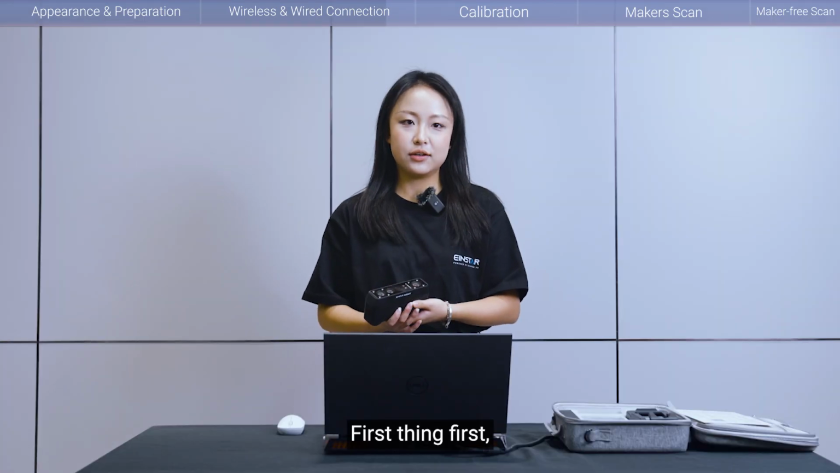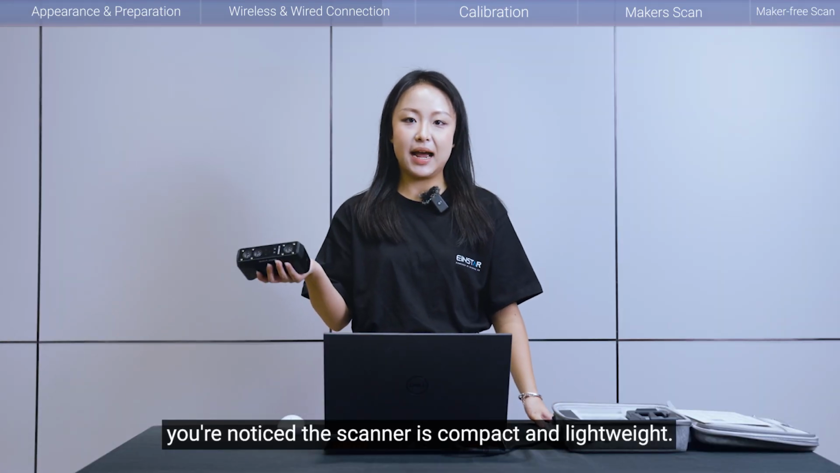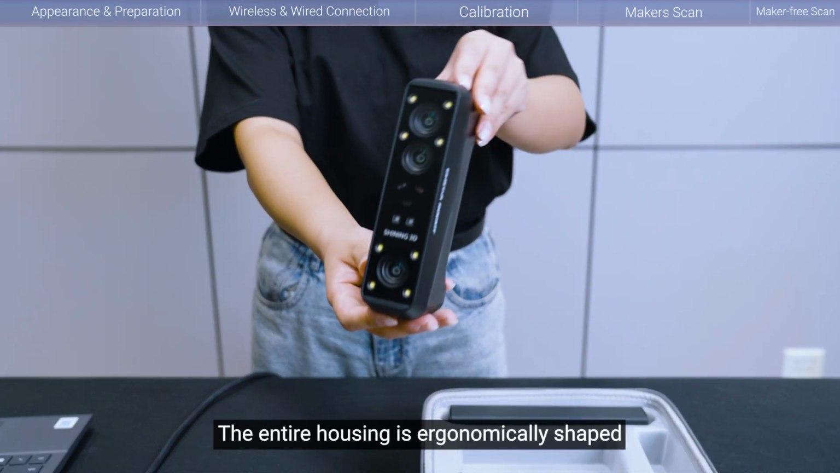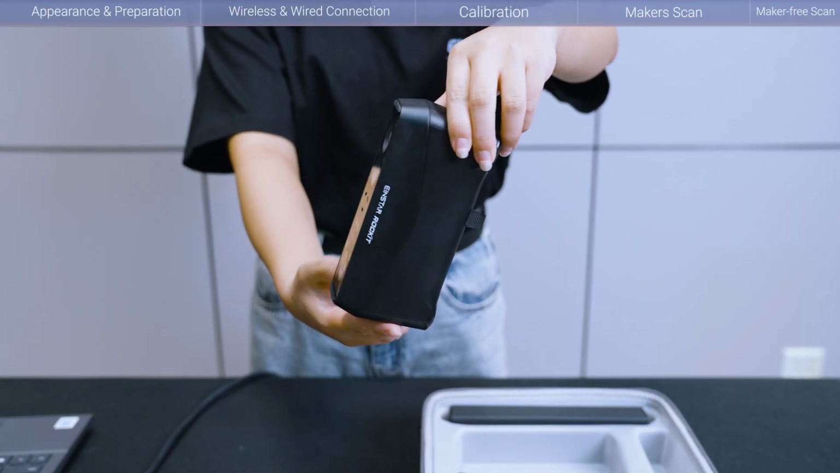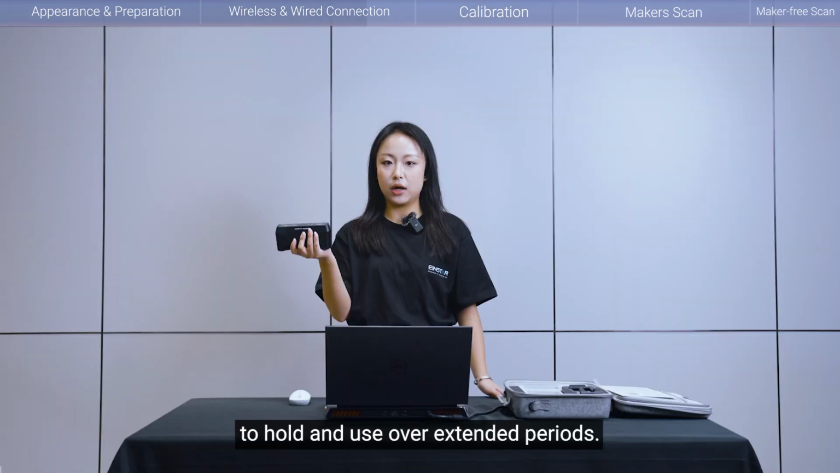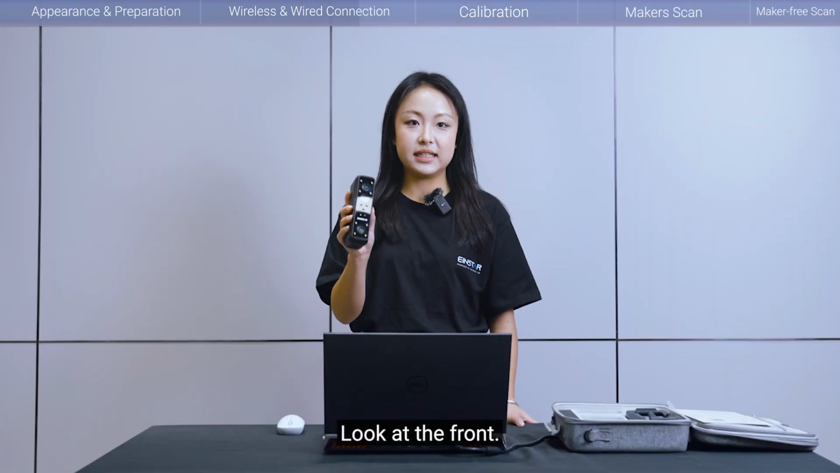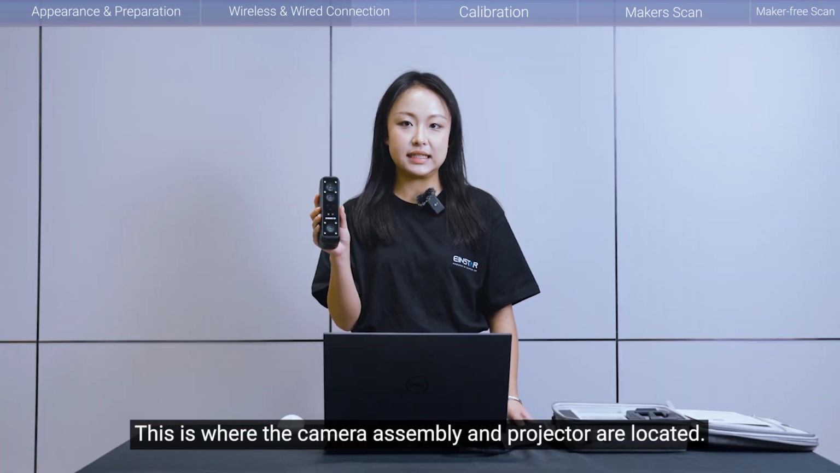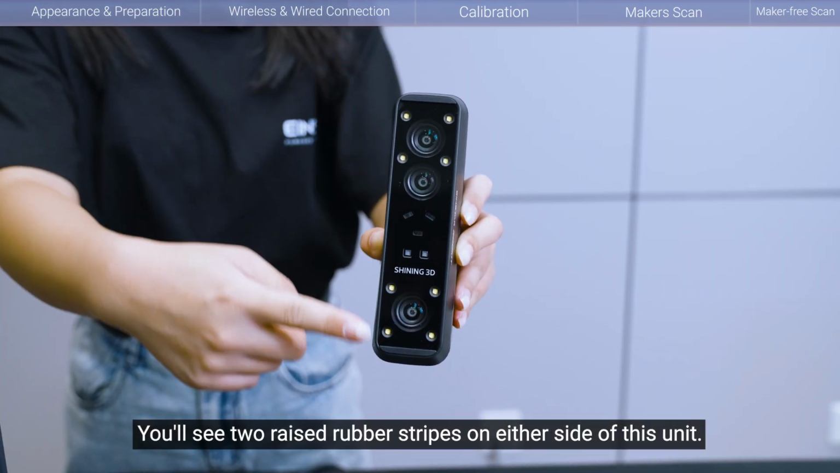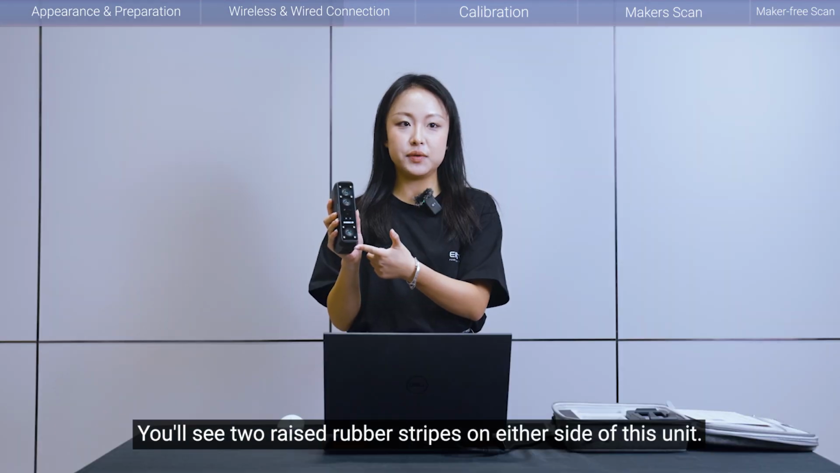First thing first, you'll notice the scanner is compact and lightweight. The entire housing is ergonomically shaped to fit naturally in your hand, which makes it very comfortable to hold and use over extended periods. Look at the front. This is where the camera's assembly and projectors are located. You'll see two raised rubber strikes on either side of this unit.